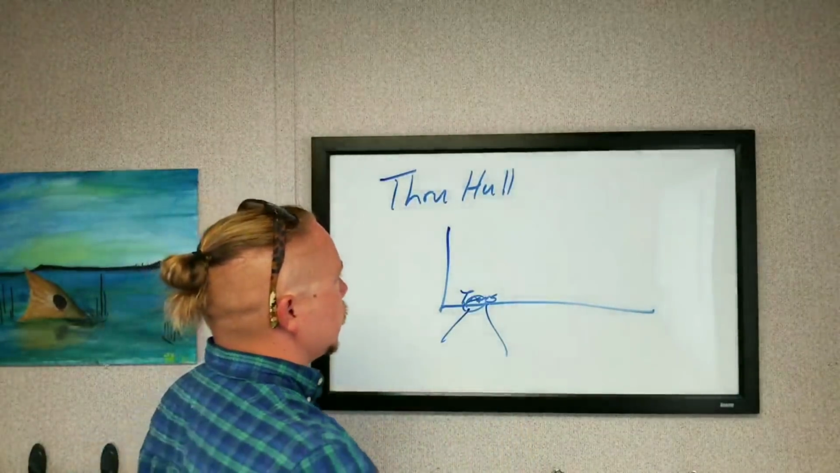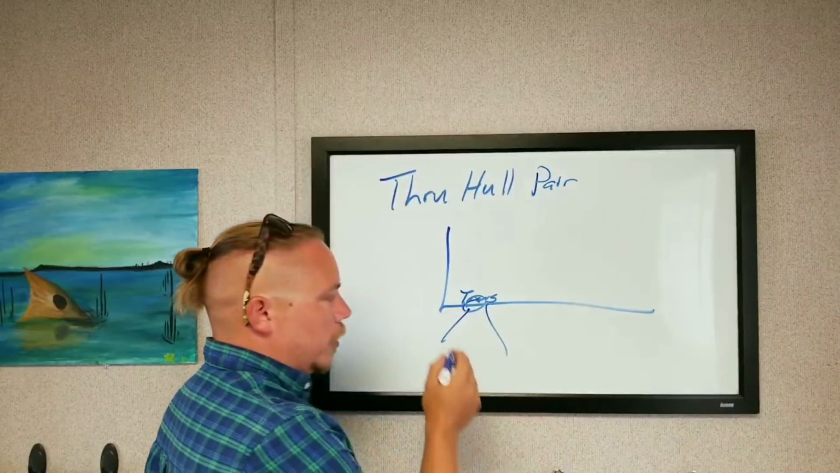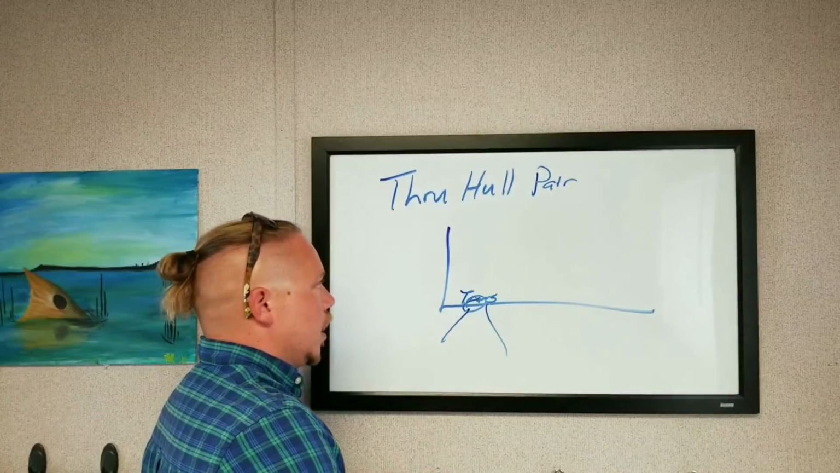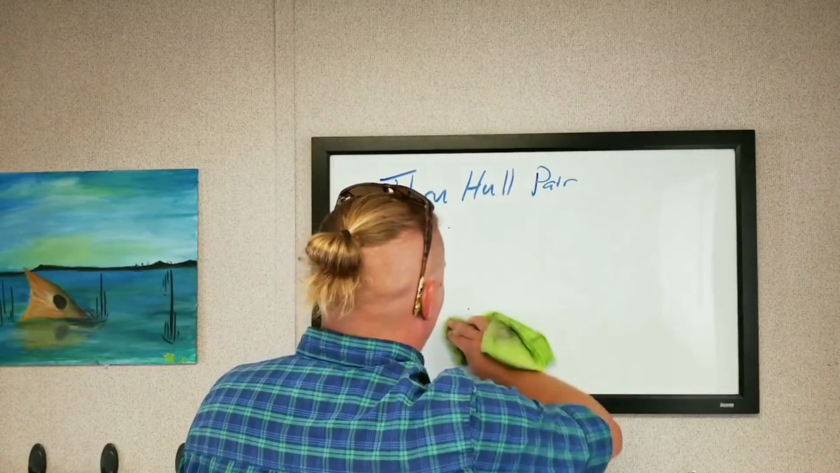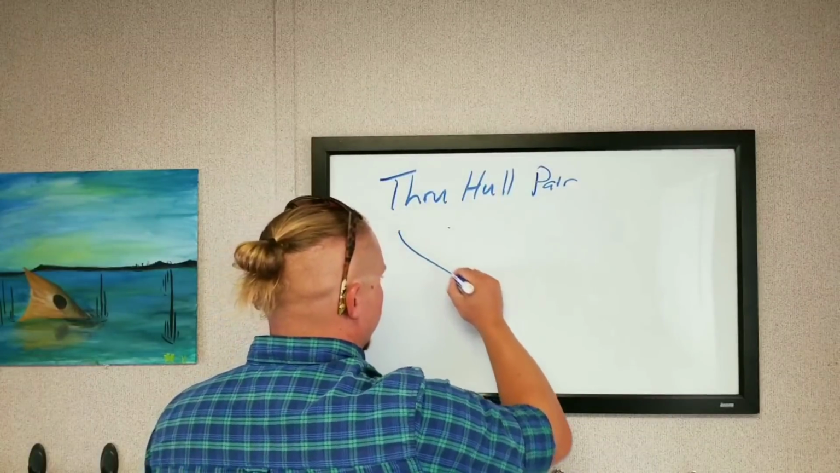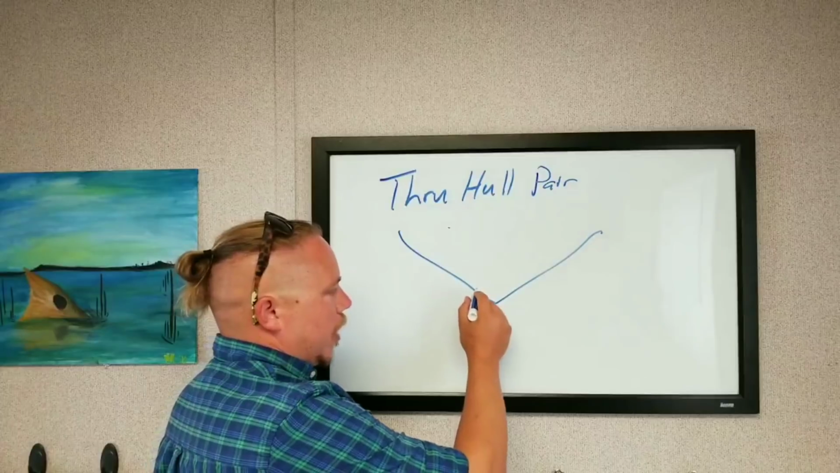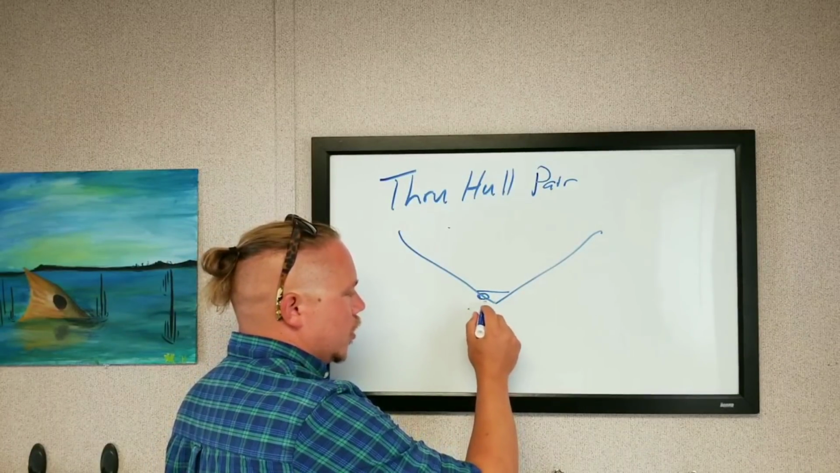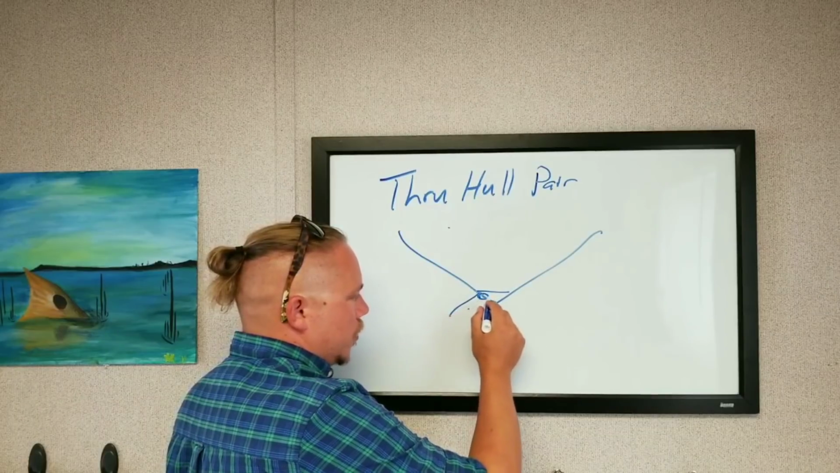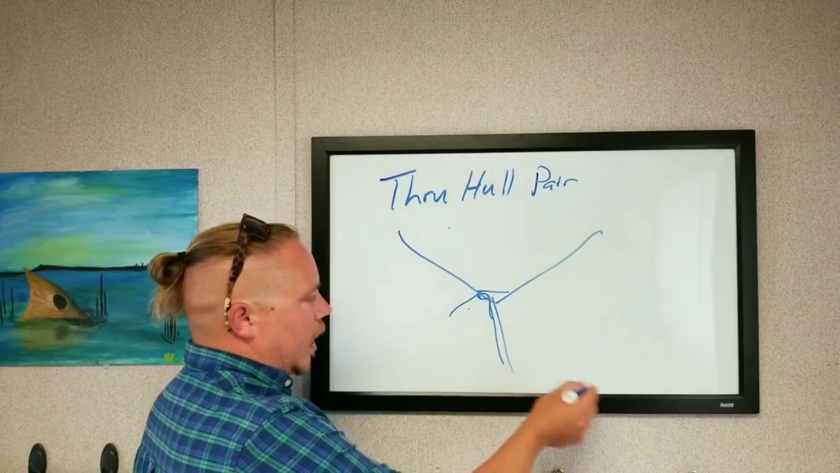Now, next one, through-hull pair. So, this is really good if I'm only sending down one form of sonar. And if I want to actually have multiple forms of sonar because my boat has a severe dead rise, I can't just mount it here to the bottom and have it beam out. Because even if it's beaming out right here, my cone is going to come down and it's only going to be so effective to here. I can't beam it on out.